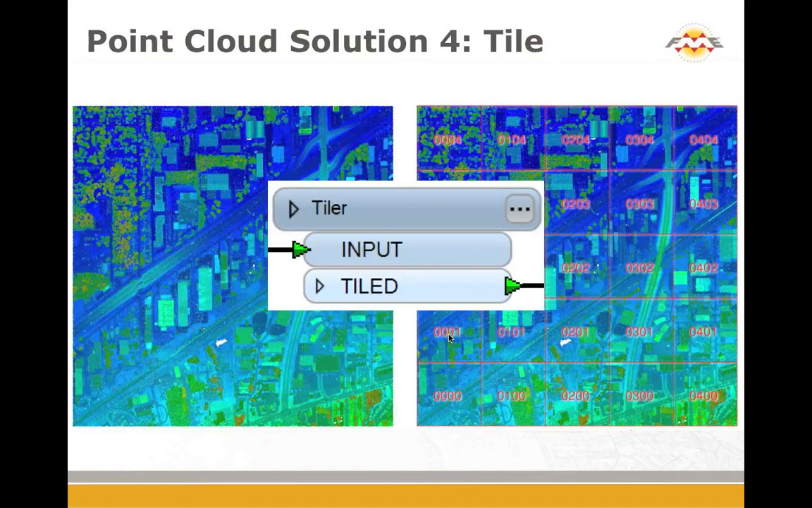Well, tiling is not only convenient for making smaller pieces and shipping them, but it's also a very useful transformer to improve performance. You can tile your data set into smaller pieces, perform some operation, and combine your data back. So I really hope that the numbers for using Tiler will grow by the end of this presentation.